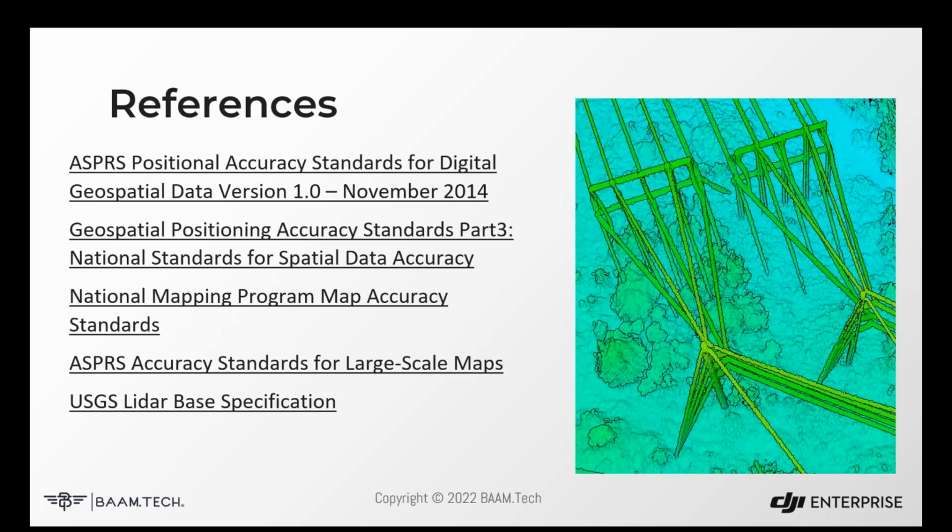And then last but not least, I really encourage everyone to go look up some of the different geospatial data standards that we use, especially the ASPRS positional accuracy standards. I think anyone who is making products with any of these systems needs to know this standard well and utilize it. It's a great way for us all to communicate the quality of the products that we're making.